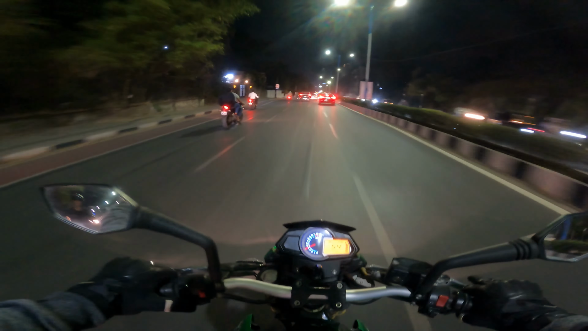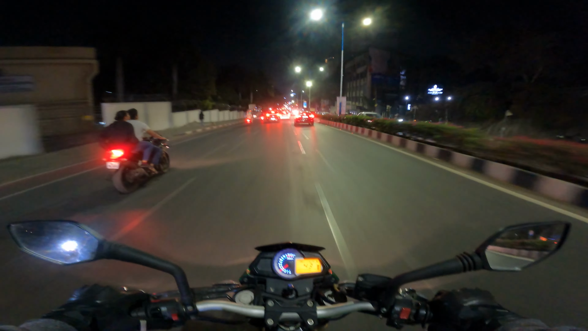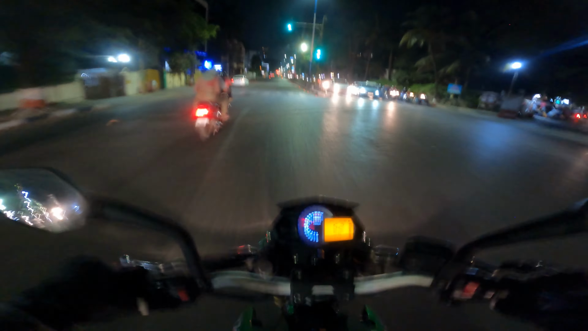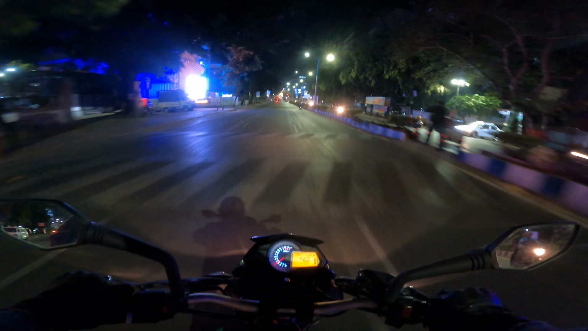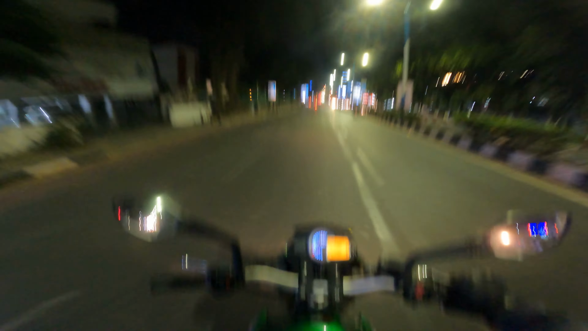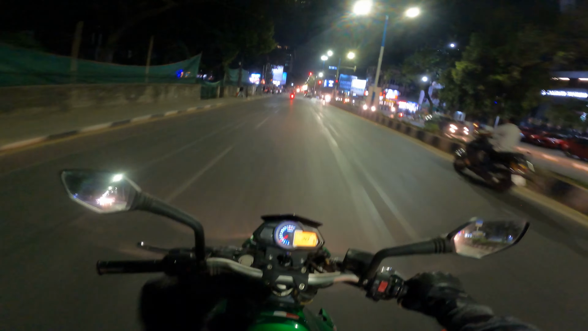I think this is the second loudest bike I've ever ridden. The first one was a Suzuki GSX-S1000. I will be honest, the lack of ABS frightens me. If that makes me a pussy, fine. I'm not used to this bike, otherwise maybe I would have thrashed it a bit more.